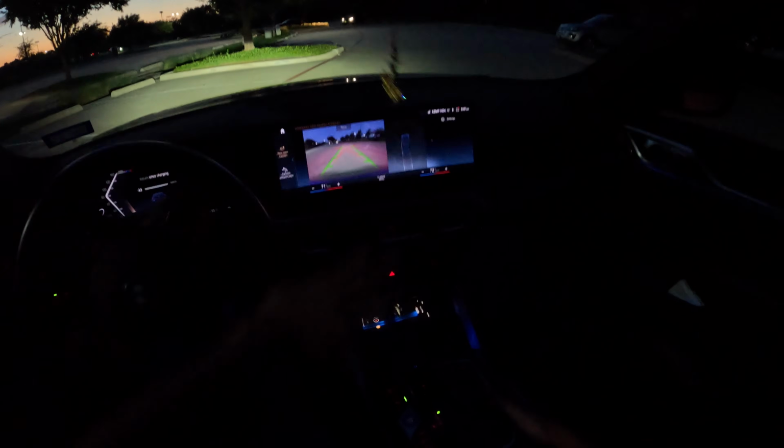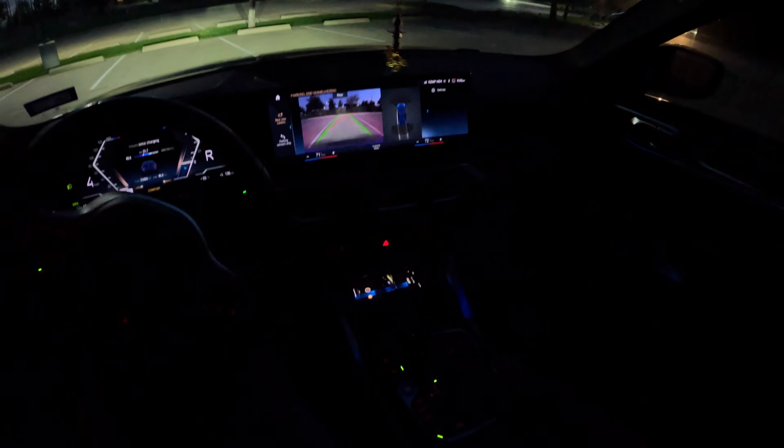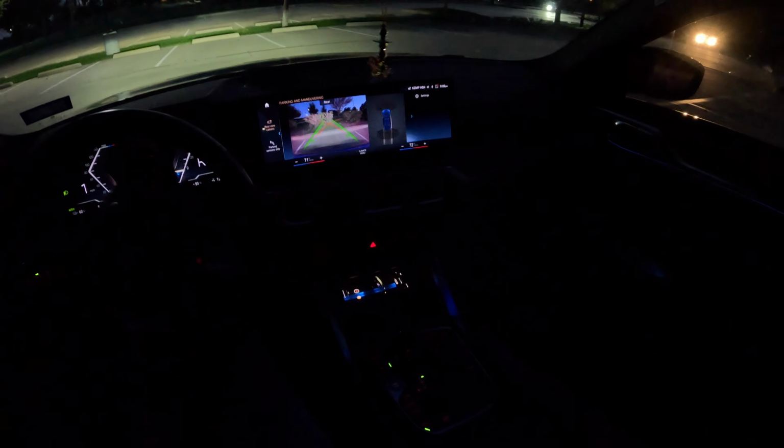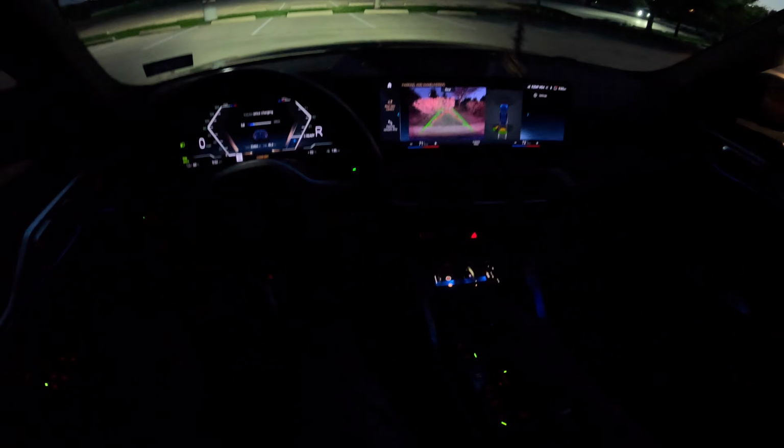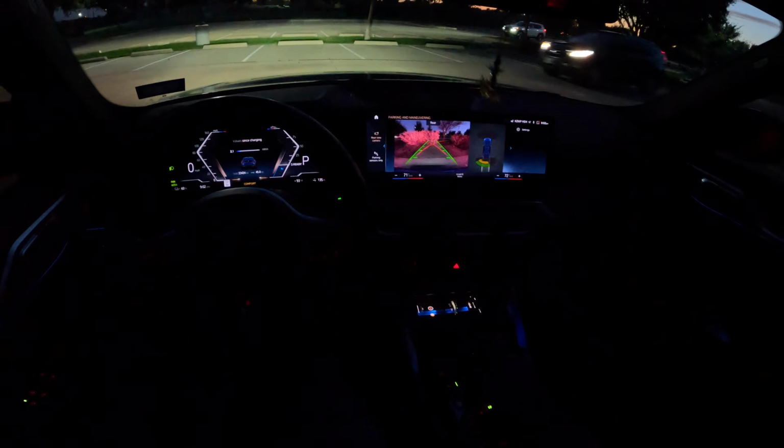Let's check out the backup camera. Good visibility even at night to back into a spot. But overall, nice car as always.